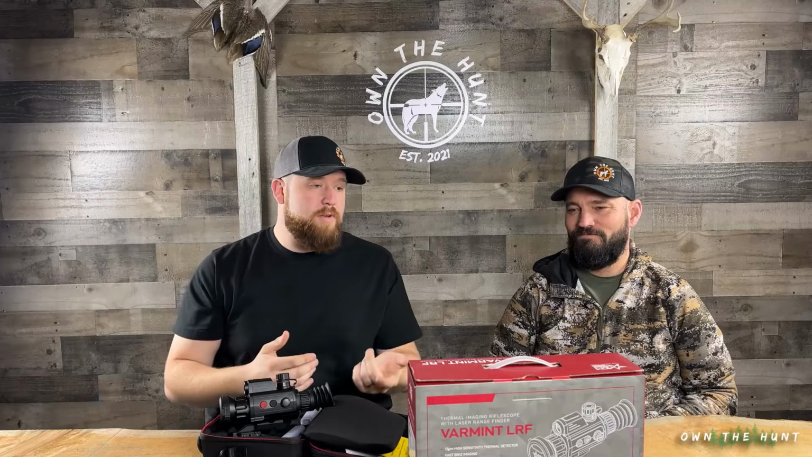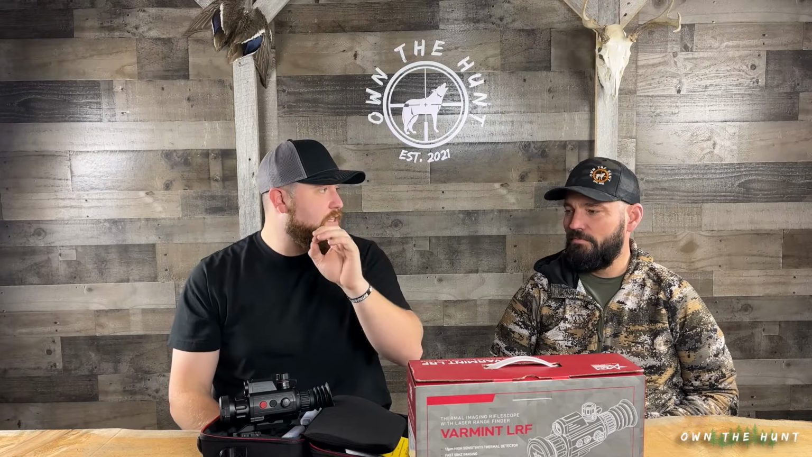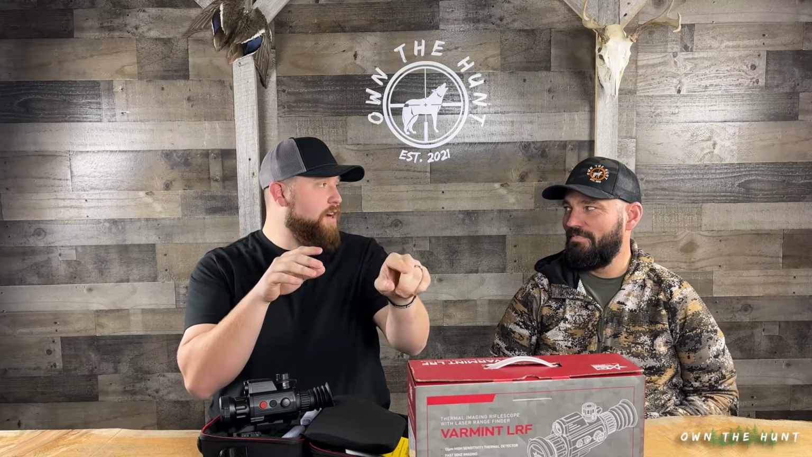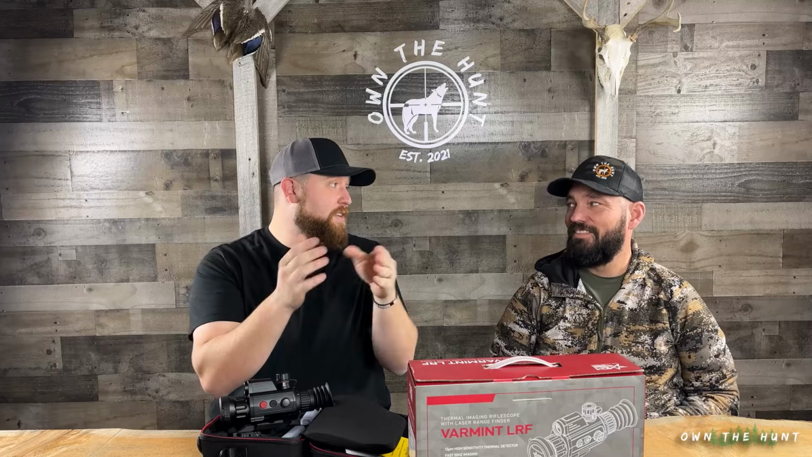The other thing that drives me nuts about these is their laser rangefinder box is not in the center of the screen. So here's the thing. When I go to rangefind with one of these, I'm expecting to be able to put my crosshair on the target, hit the laser rangefind button, and that's where I'm ranging. And that's not the case.